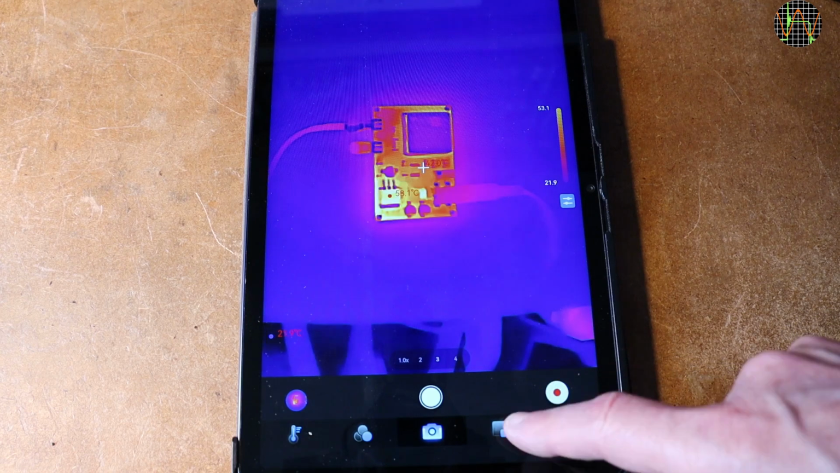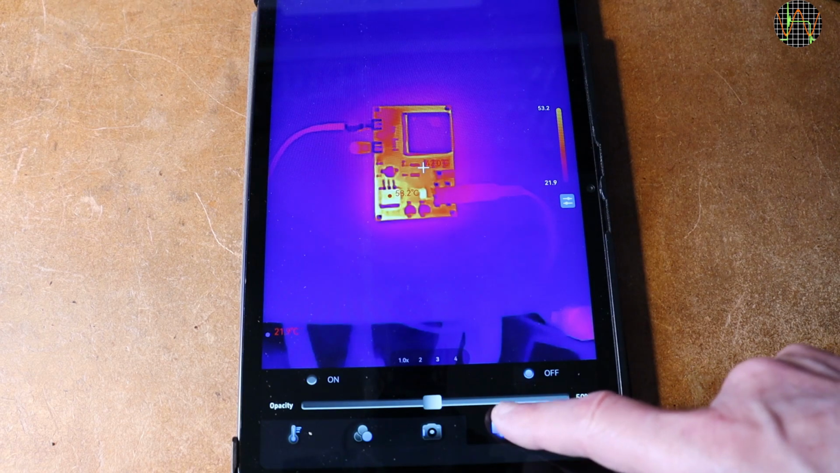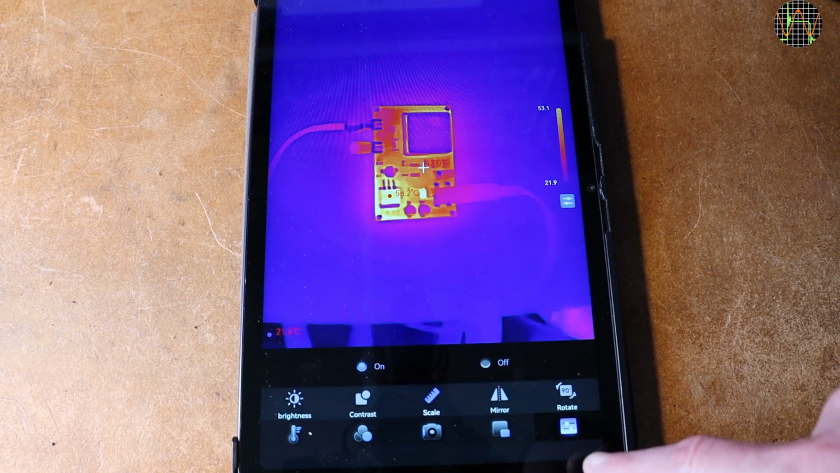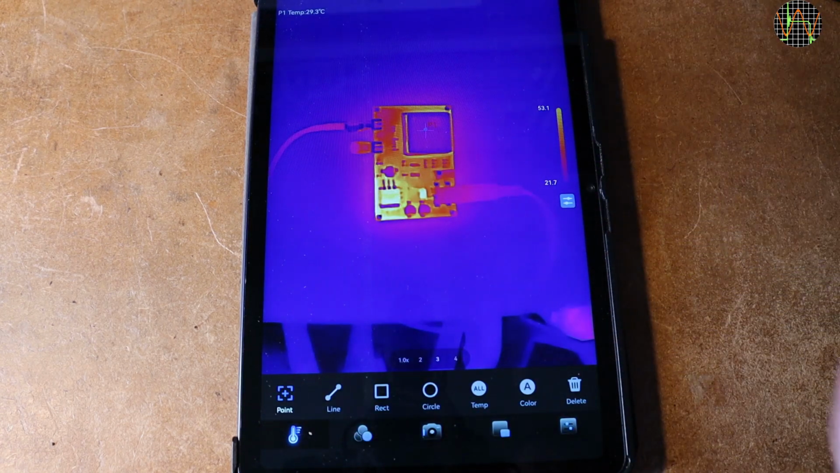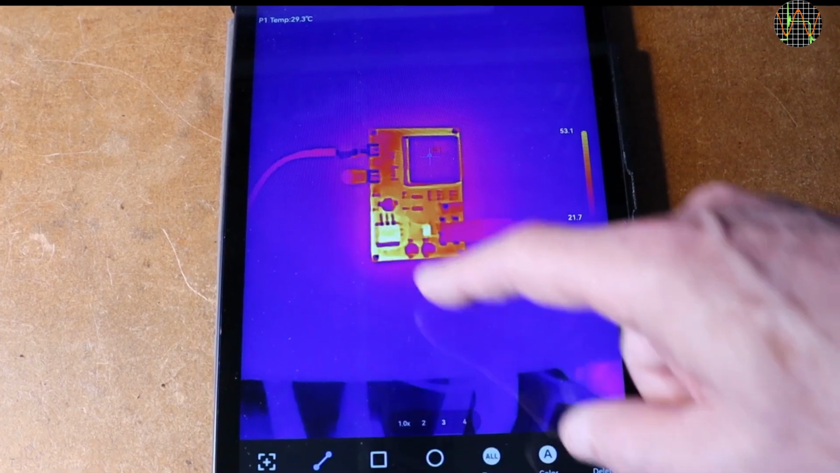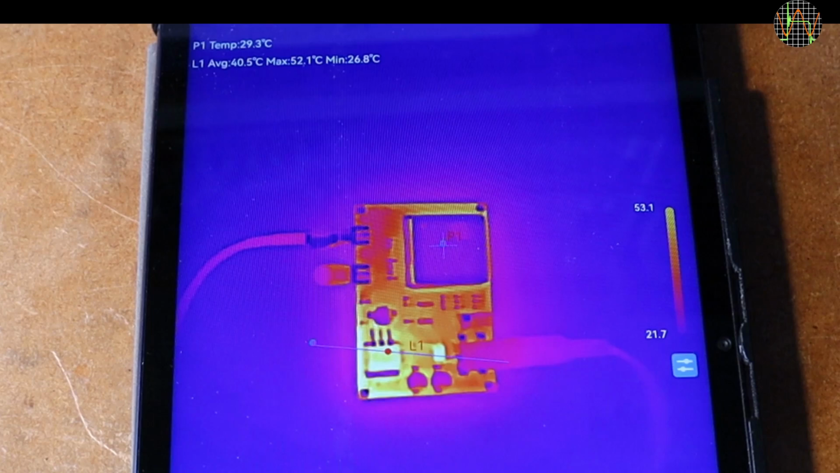You can include an overlay of the camera built into your phone or tablet, but given the distance between the P2 Pro and the built-in camera, this is of limited use. If you have a steady image, which usually means you have the P2 Pro on a fixed mount, you can select additional points in the image and get the temperature readouts on the top.